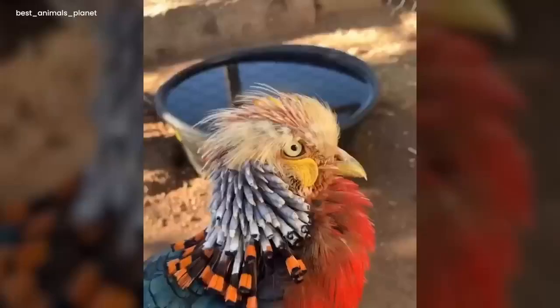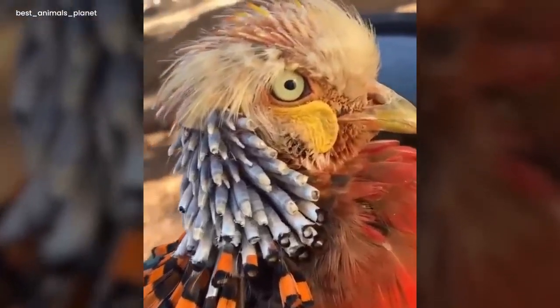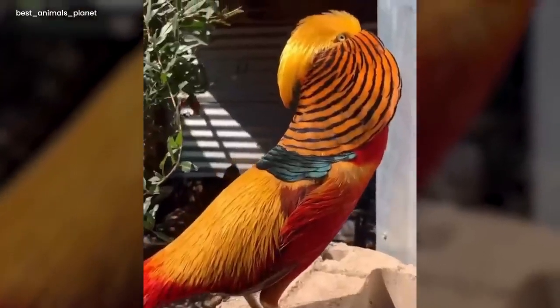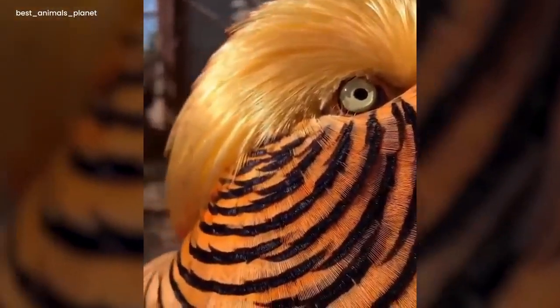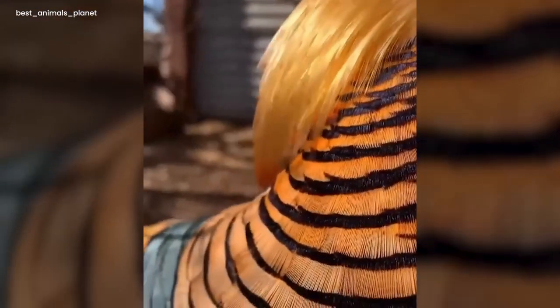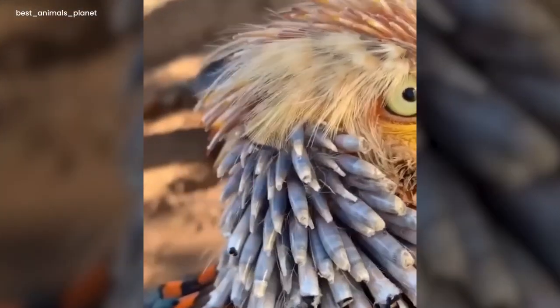Colorful feathers. Imagine this gorgeous hen, a brilliantly colored feathered work of art. Its body is covered in a symphony of hues. Vivid black and sunny yellows move over its feathers like paintbrush strokes on a canvas. Its glossy plumage is caressed by the sunlight, creating a glittering spectacle.